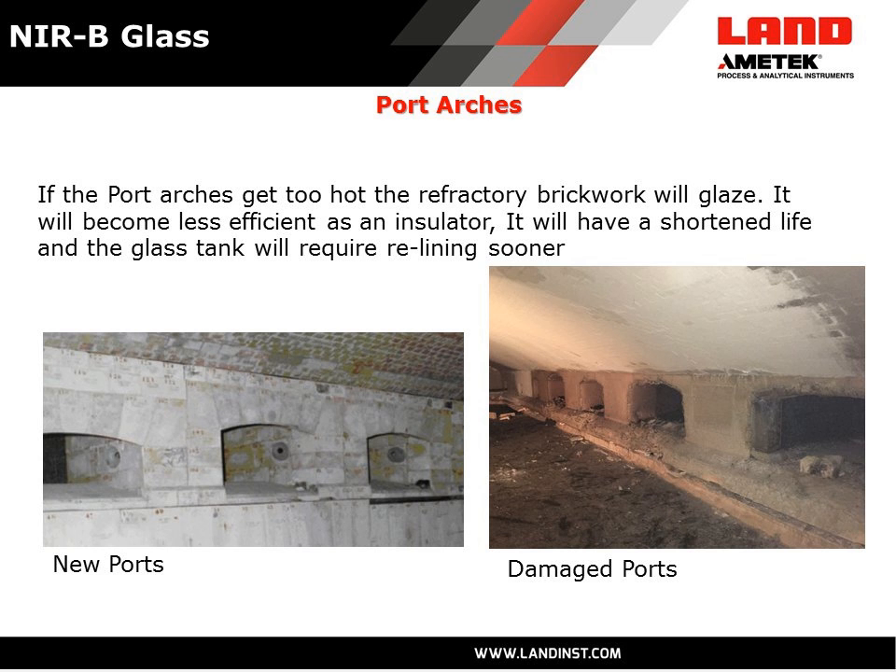So, again, new ports. This is a cross-fired tank. New ports, very well defined, nice clean edges, good refractory materials, never been used yet. Here's a tank that has just been brought down for a reline. And in this tank, you can see the damage that's occurred around the ports and how the refractory has melted and in some cases cracked away from the port arches and fallen.